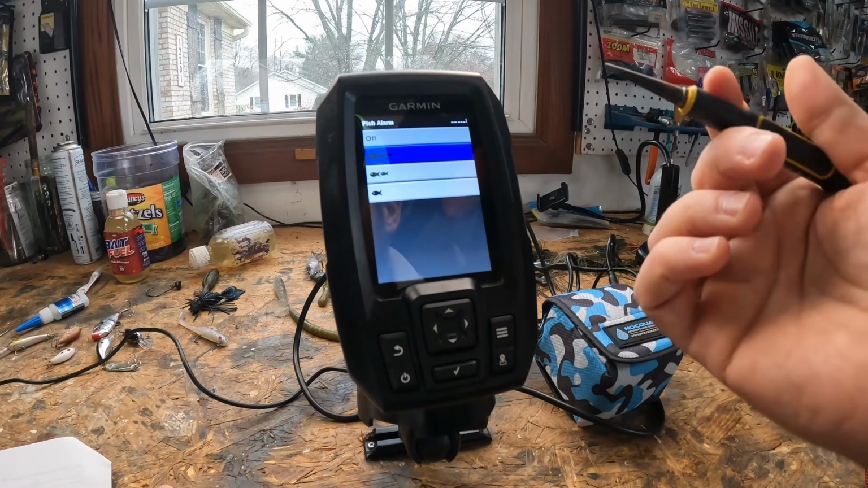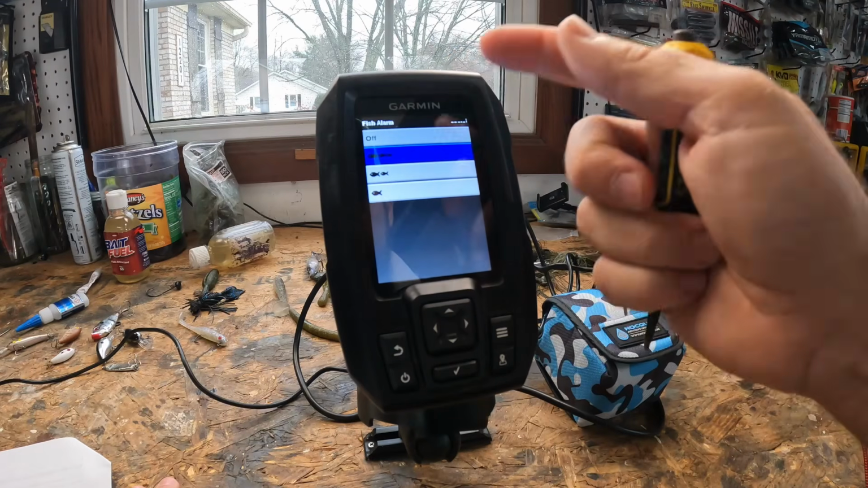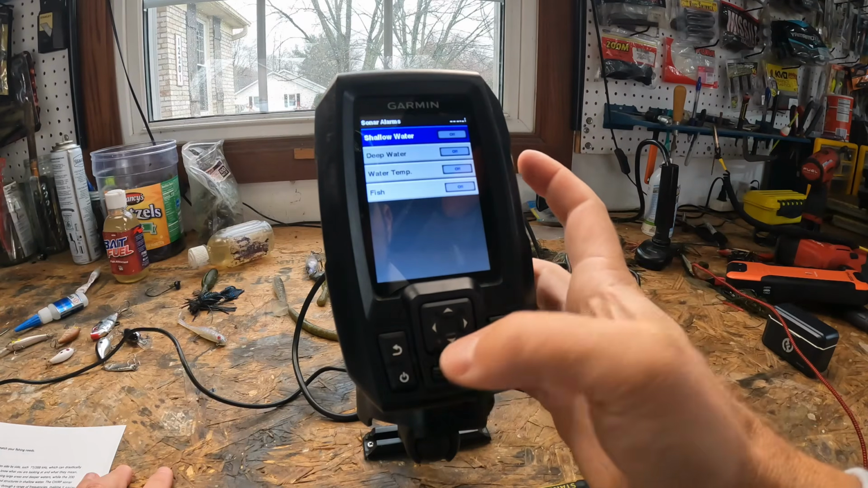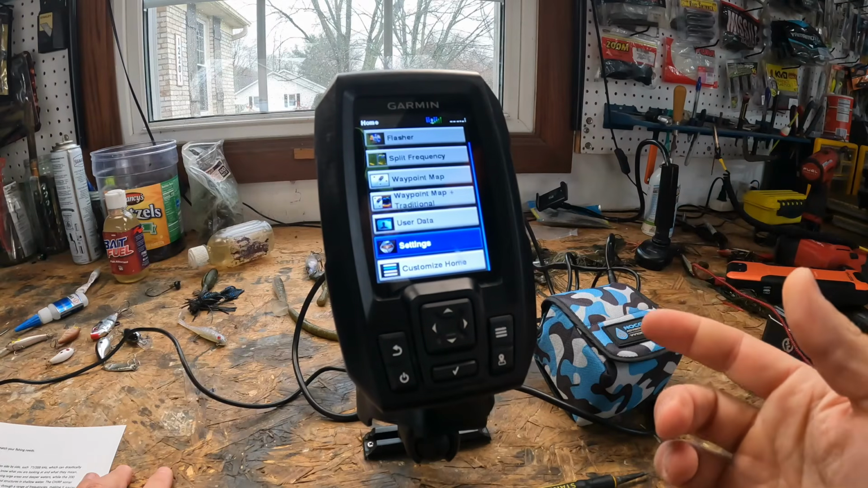Now the fish alarm is going to beep at you when fish are detected at various sizes. This is going to be like all fish, medium fish, or just large fish. All right, so let's utilize this back button. I can hit it 7 times to get back to the main menu, or I can hold down and it'll take me back to the main menu. So, a little hack there.